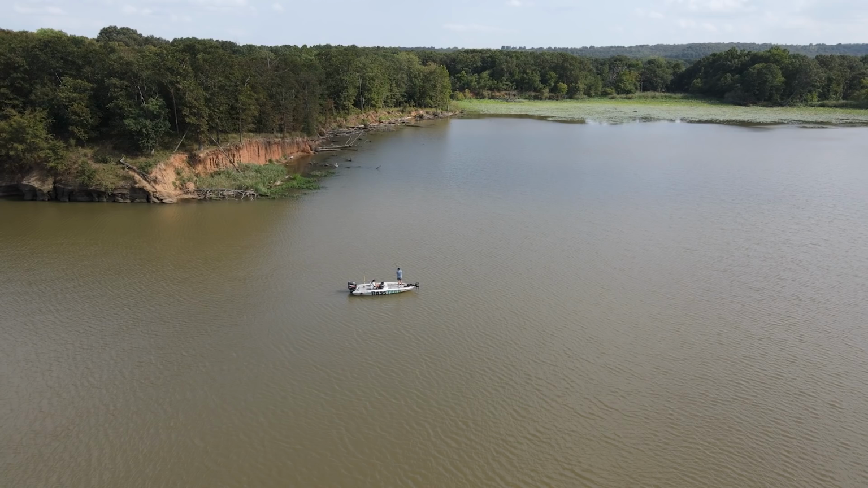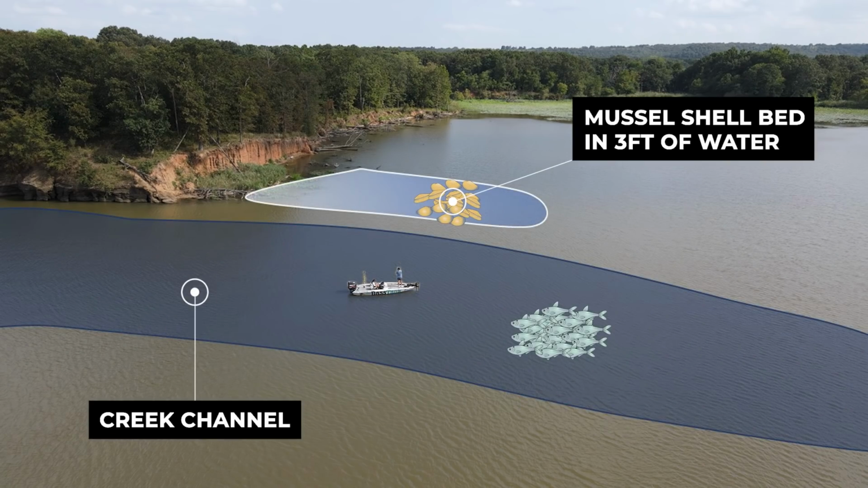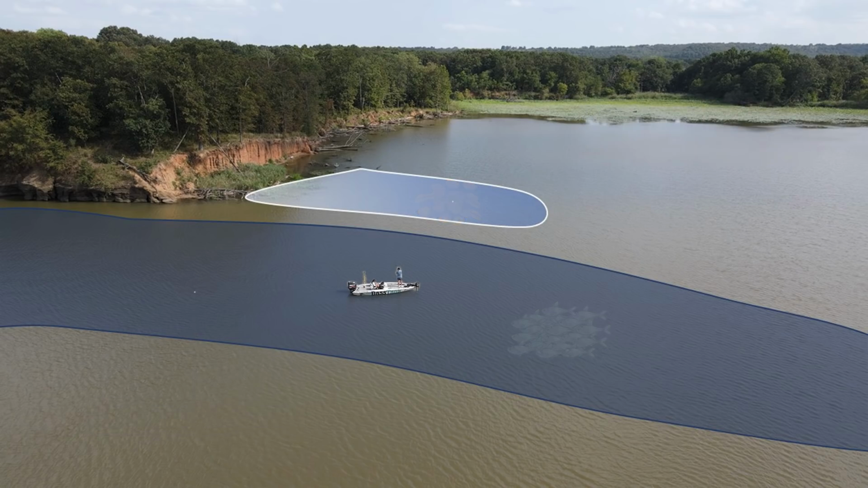Of the 6 shell beds that I found, only one of them had bait fish that I saw on my fish finder suspended out in the middle of the creek channel. Because I saw the bait fish here, and I knew the shell bed was in shallower water, I had a good feeling that there were going to be some bass positioned somewhere around that shell bed. Therefore, I pulled up on the spot and started making a few casts.